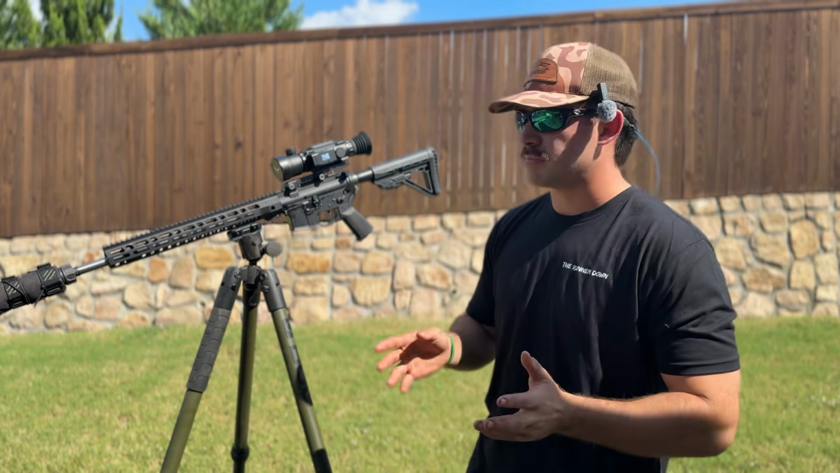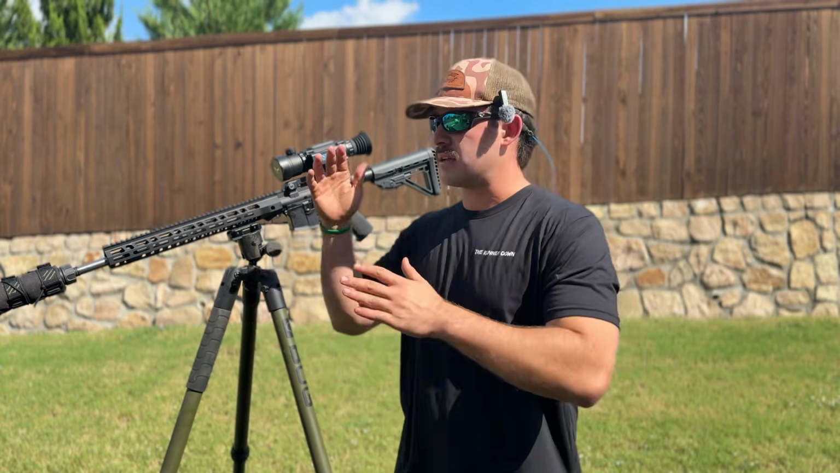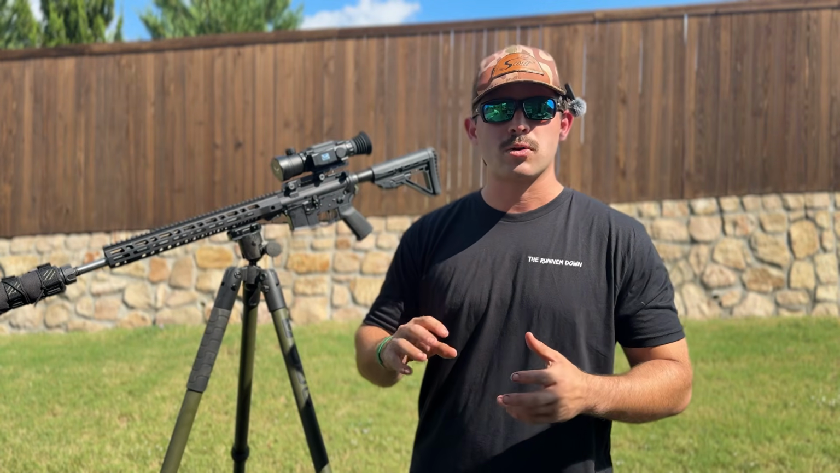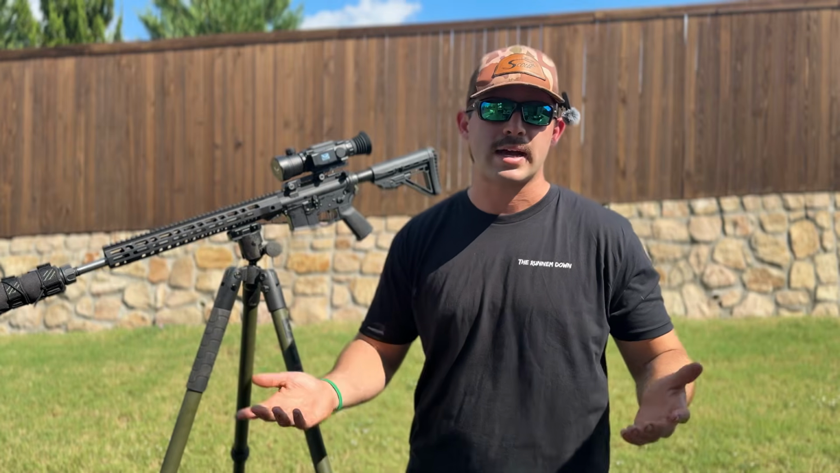Now, of course, big difference there with the lenses. This is a 50mm, the InfiRay is a 75mm. So you're going to get a little bit more clarity with the InfiRay, but that's just what happens.